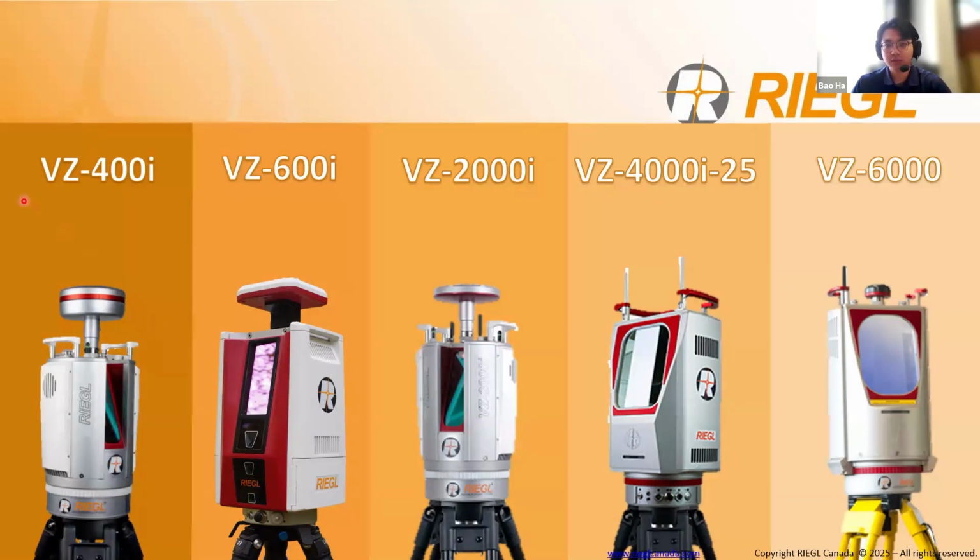Looking at their names, it somewhat represents the range of each model. Whether you need a compact scanner like the VZ400i for smaller scale projects, or powerful systems like the VZ6000 for larger long-range applications, there's a solution for every project. We'll go into more detail on the specific strength of each model.